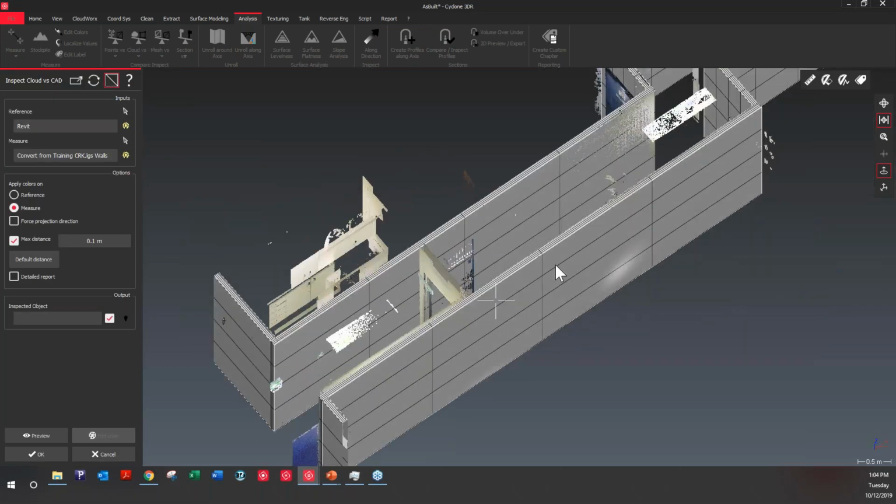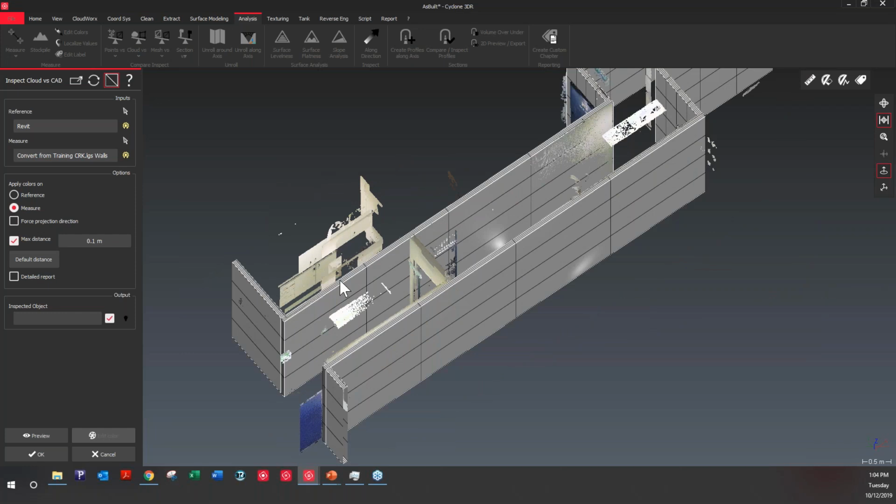So in this case, all the points from the cloud are going to be projected on the Revit model. And so we're going to know the deviation in every single point, and we're going to see that through a heat map. And the heat map, we want to see it on the measure object, which is our point cloud. So I'll hit preview. And what I've done as well here is that I've set that the max distance for the computation is 100 mil.